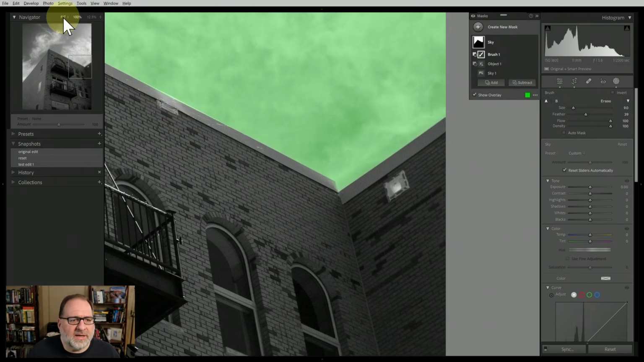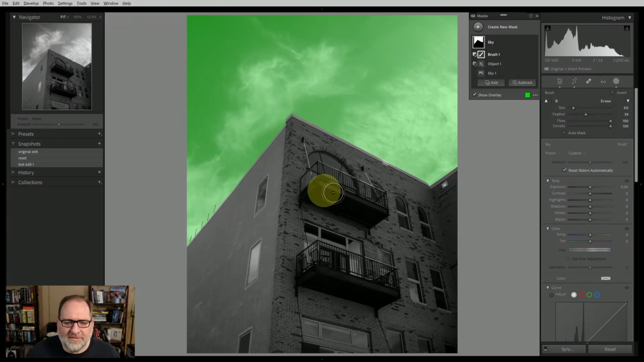So now that I've gotten all my edge taken care of, I have a nice clean mask for the sky. This mask is only going to be affecting the sky. It's not going to be affecting the building. Now let's move on to making some adjustments to the sky now that I've done this mask.